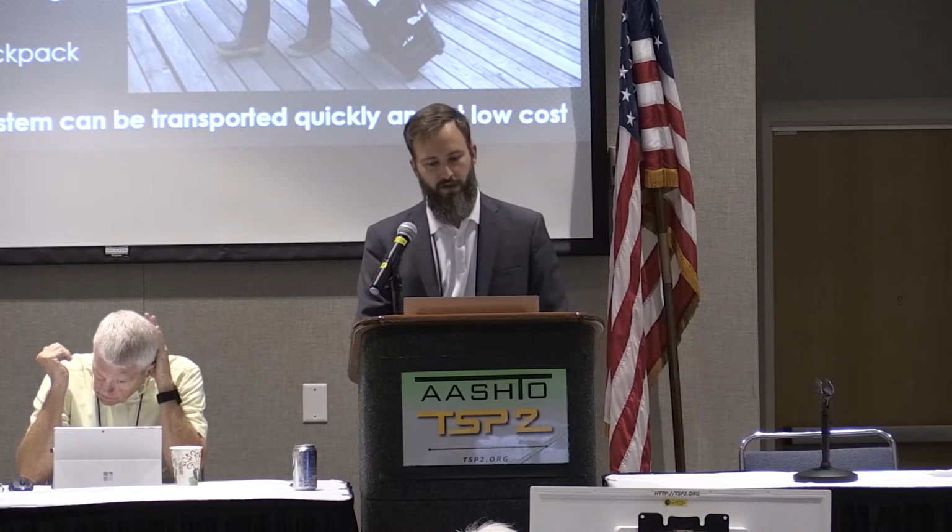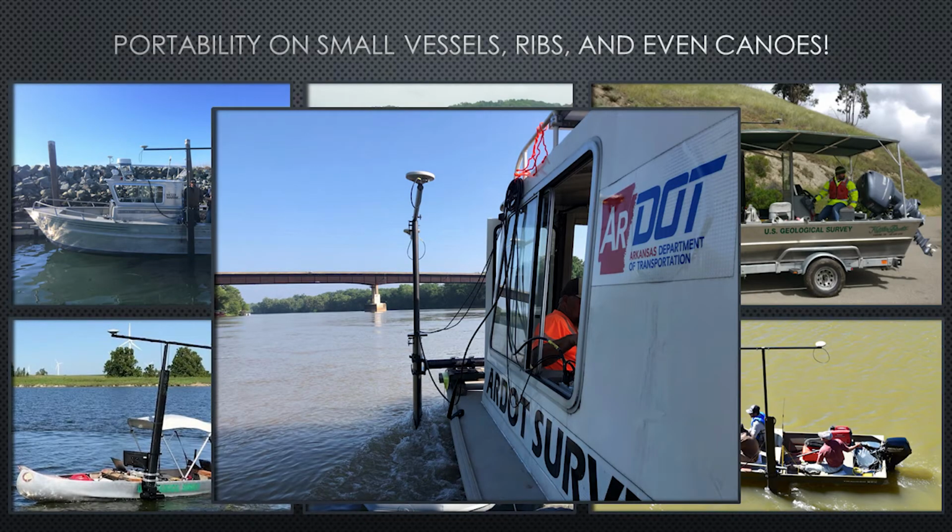So now we have the ability to set up on any vessel of opportunity, whether it's a larger survey vessel, an ocean going vessel, a John boat, USGS, U.S. Navy down here in the middle. My favorite is the USGS Missouri, where they decided, well, we want to set it up on a canoe. It's like, okay, we've never done that before, but hey, now we know that it's possible for those hard-to-reach places.